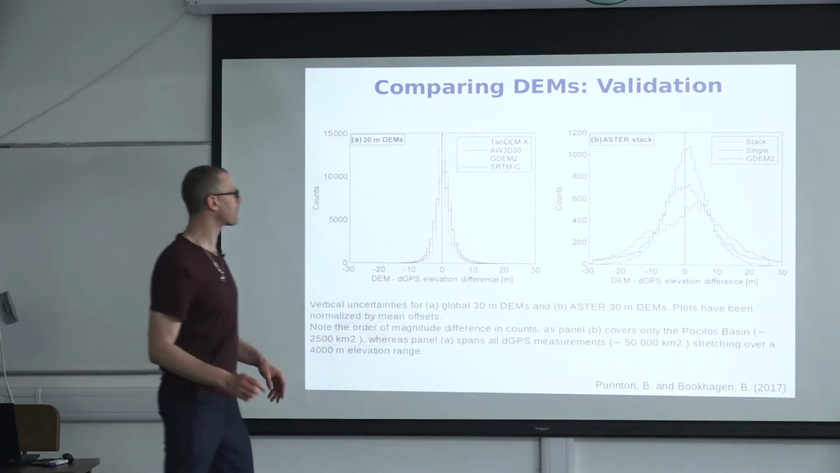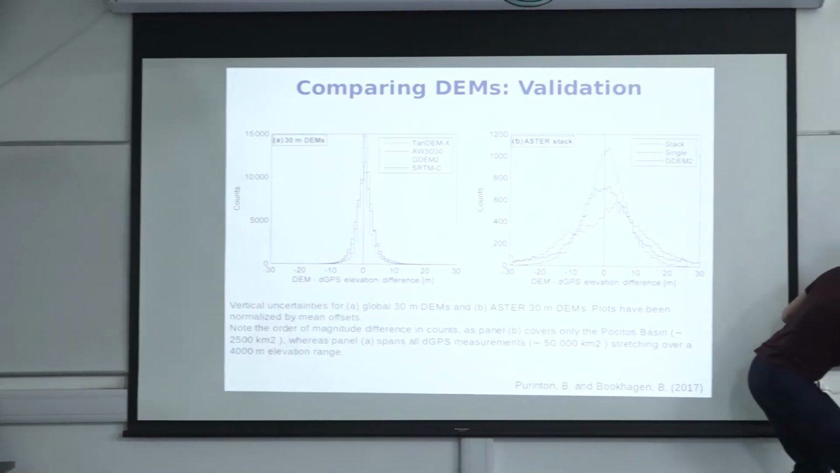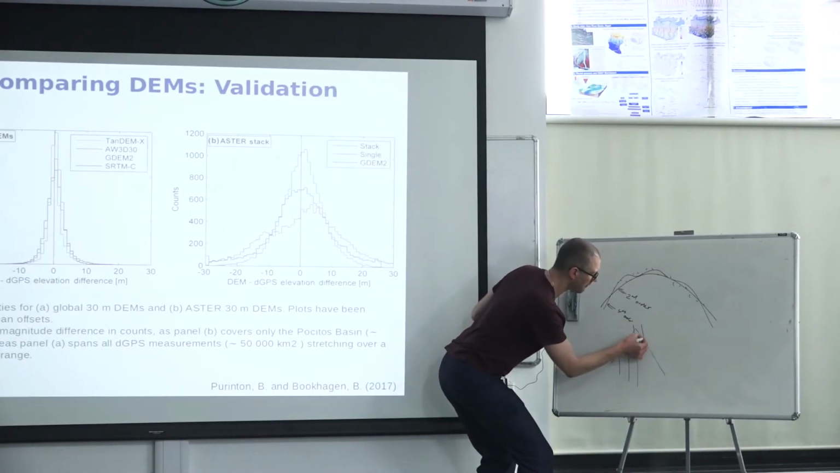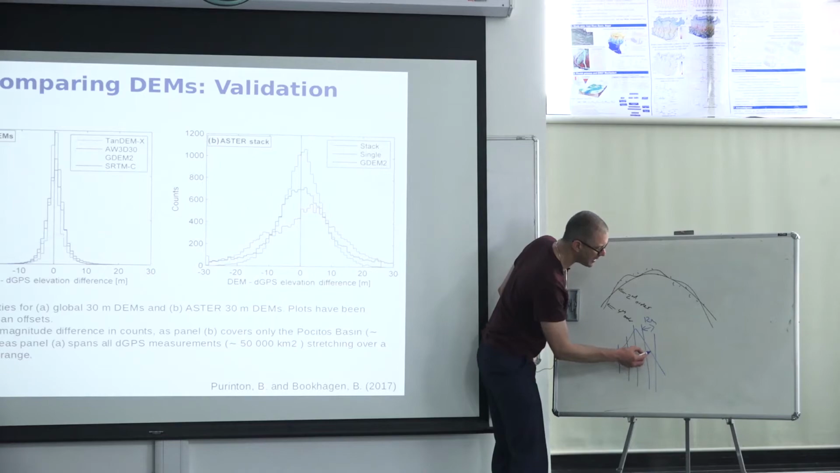Another thing to keep in mind is that when you have sloped terrain and your grid cells are these sizes, let's say 12-meter grid cells, you essentially measure the mean elevation of that grid cell.